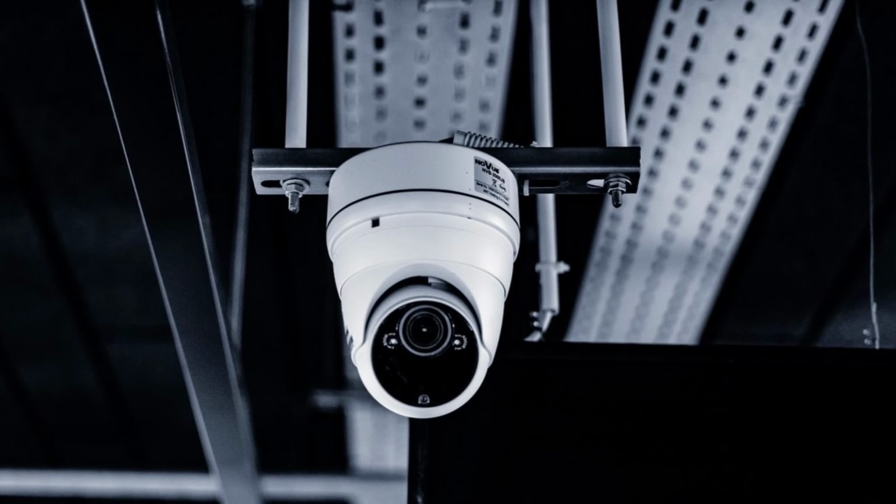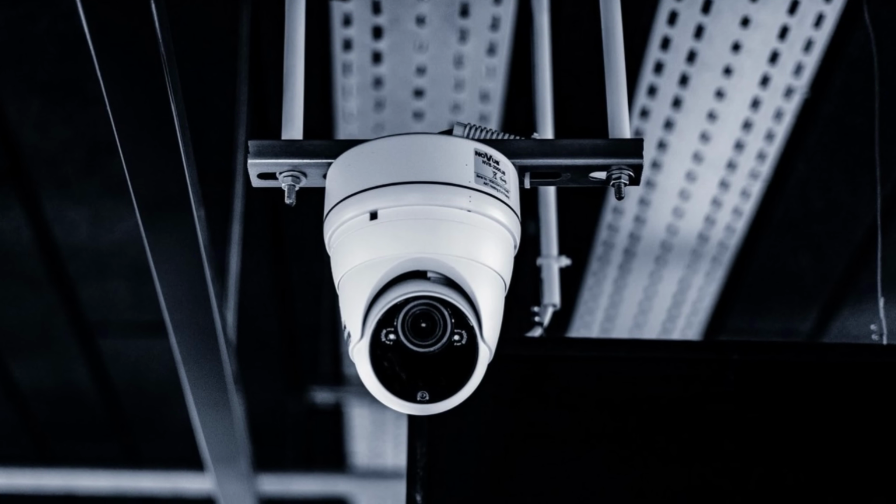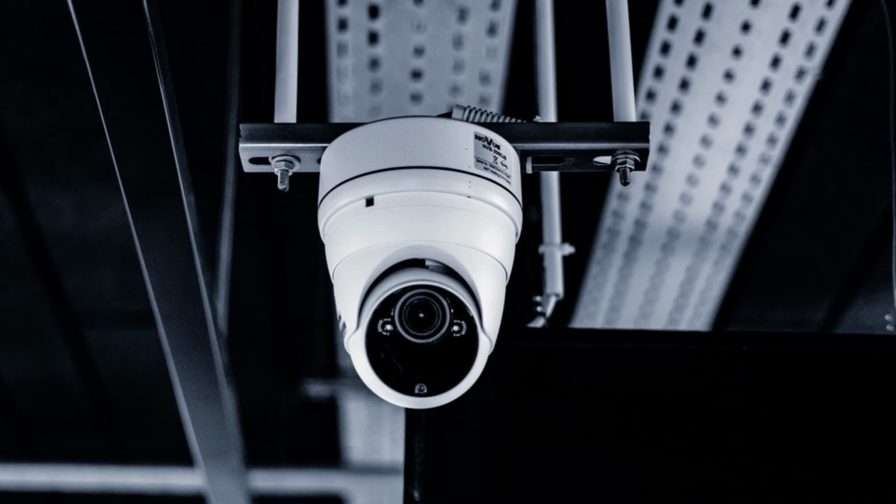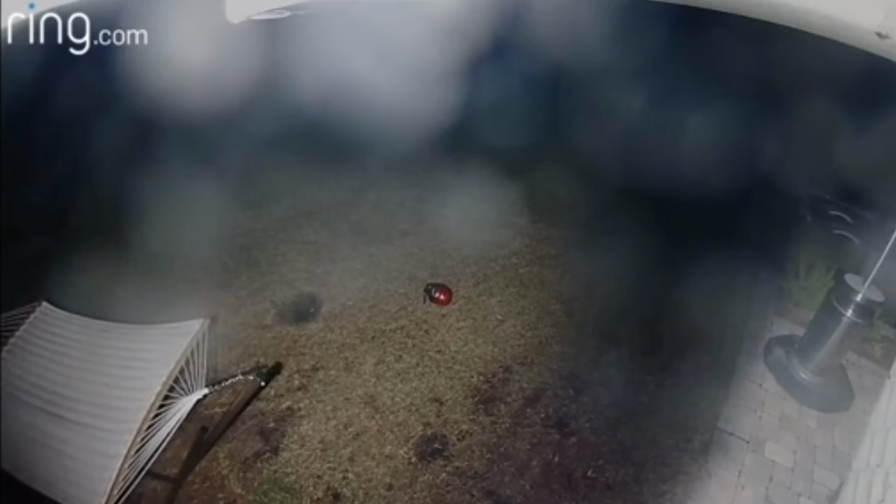They have a Ring security camera mounted in their backyard to keep them safe and make sure no intruders come by. But this wasn't the type of intruder they expected. The caption reads, "Caught this on my Ring camera last night." As I said earlier, many suspect this is edited because of how clear it looks. But what do you guys think?